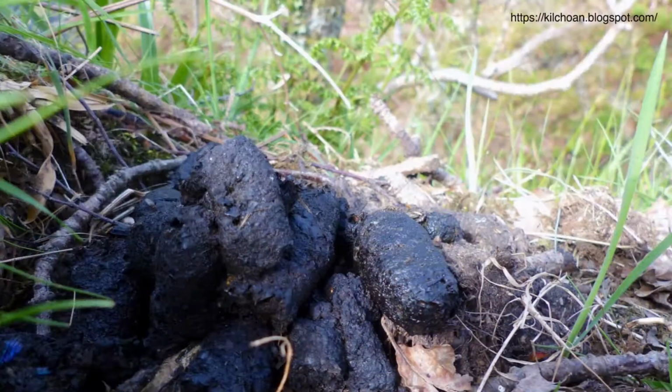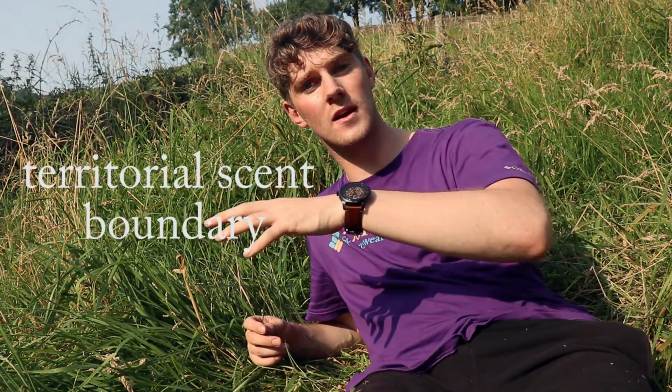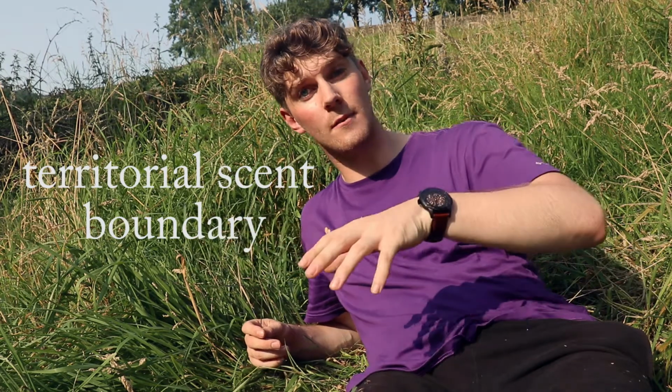Behind me is an old, overgrown latrine, created by the badgers that live in the nearby sett. Latrines are small holes dug by badgers in which they then defecate. The scent acts as a strong warning to other badgers, or even just other animals in general, not to enter the territory of the badger family nearby. So, collectively, the latrines act as a sort of territorial scent boundary around the home of each badger family.